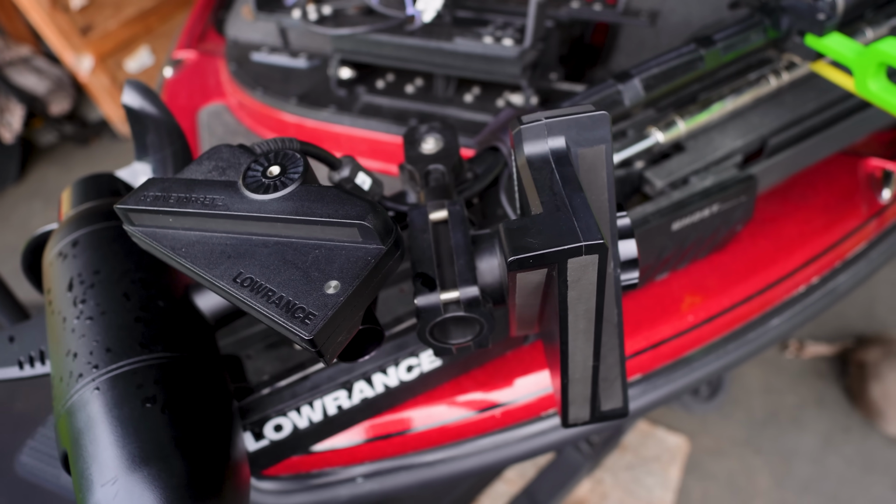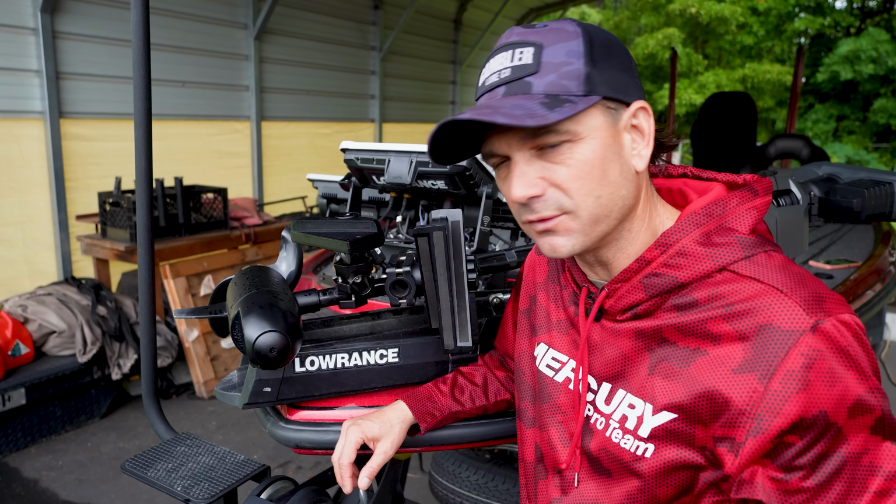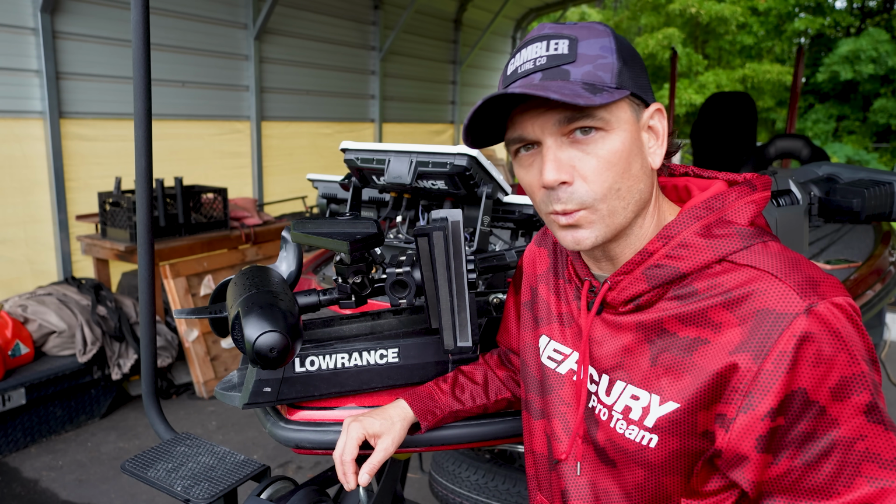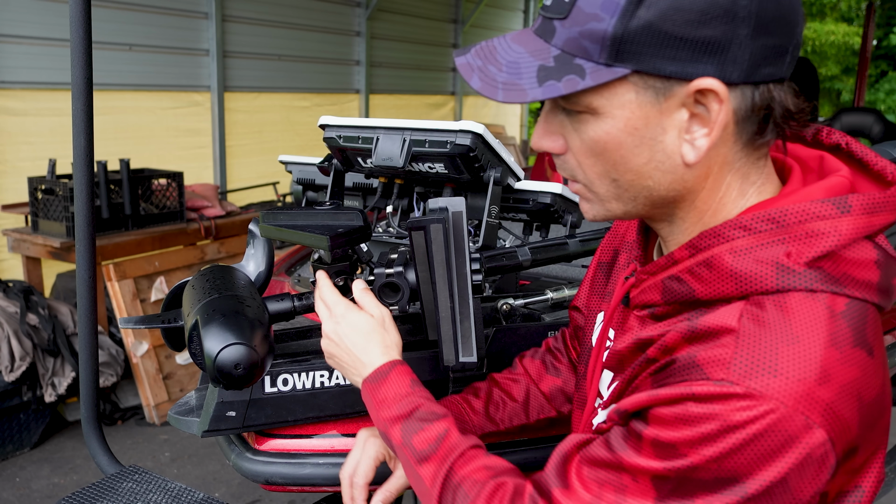That's the LV62 or 64, I always forget the number. And then I have my ActiveTarget 2 for your standard forward facing. Not all guys are gonna run double transducers, right? That's just a reality. However, all guys are gonna wanna run a 0-degree style mount. I have a precision sonar one here.